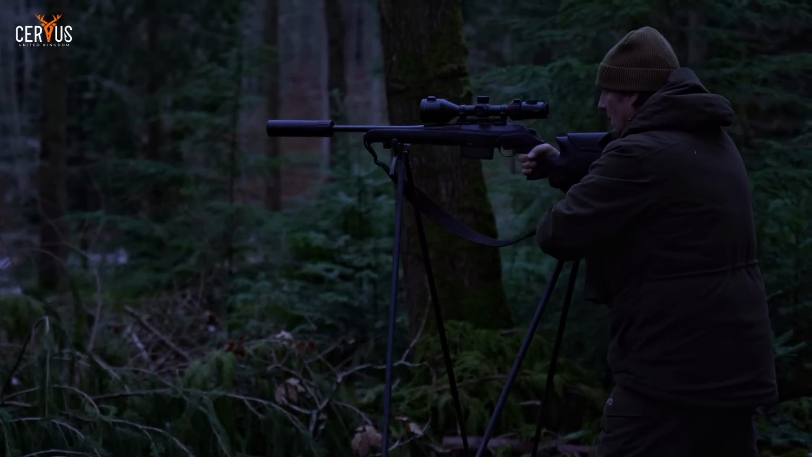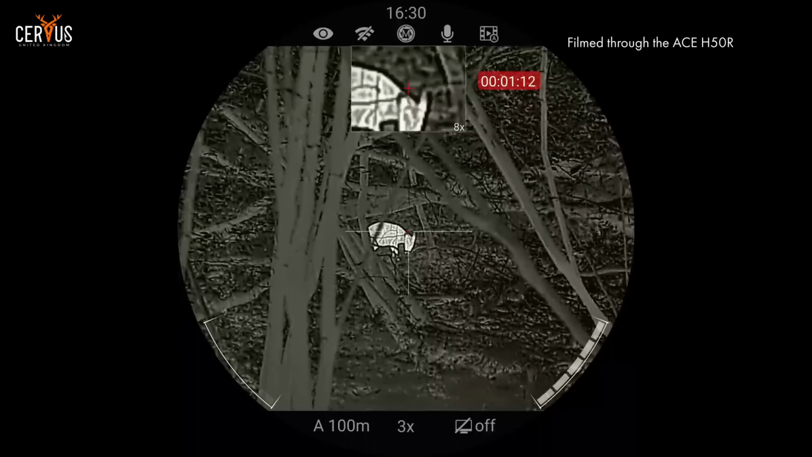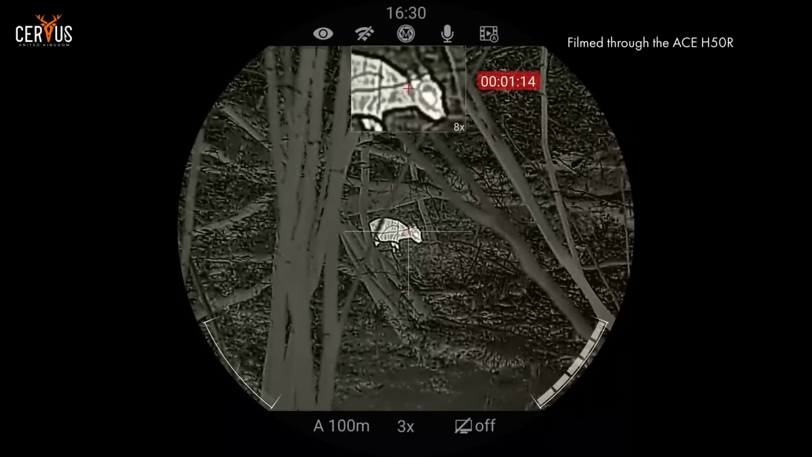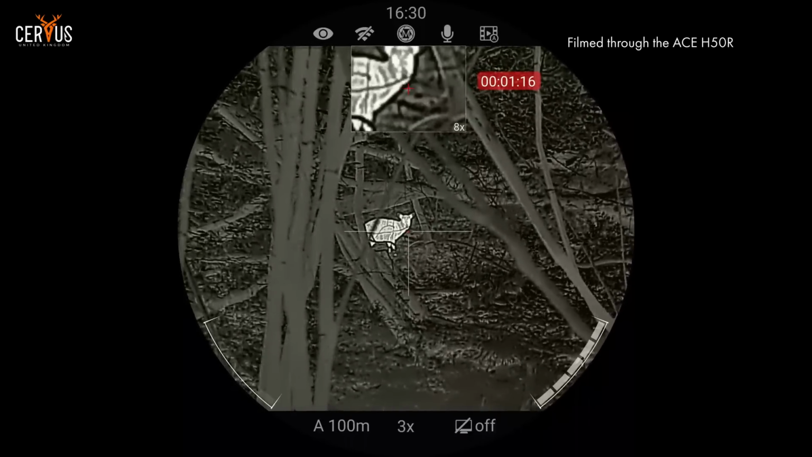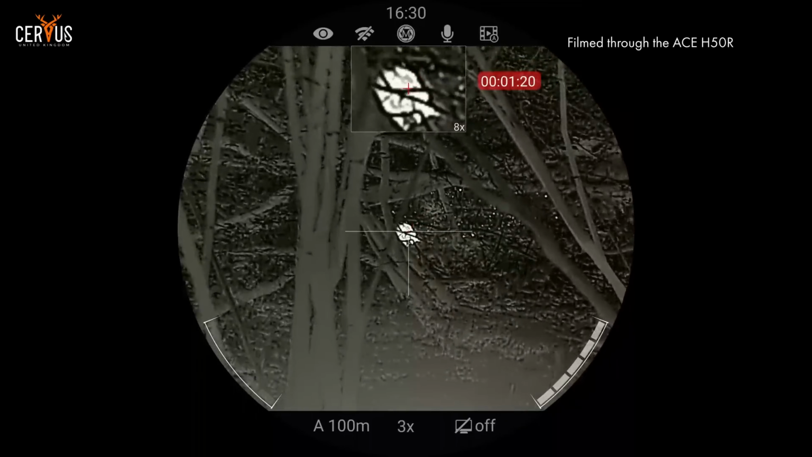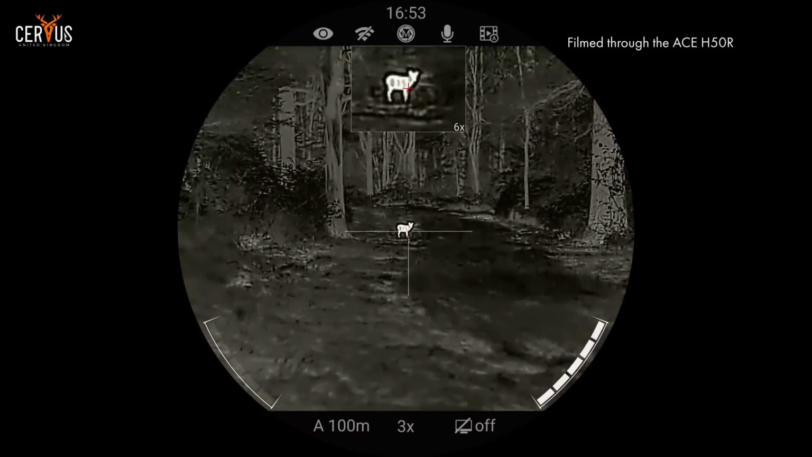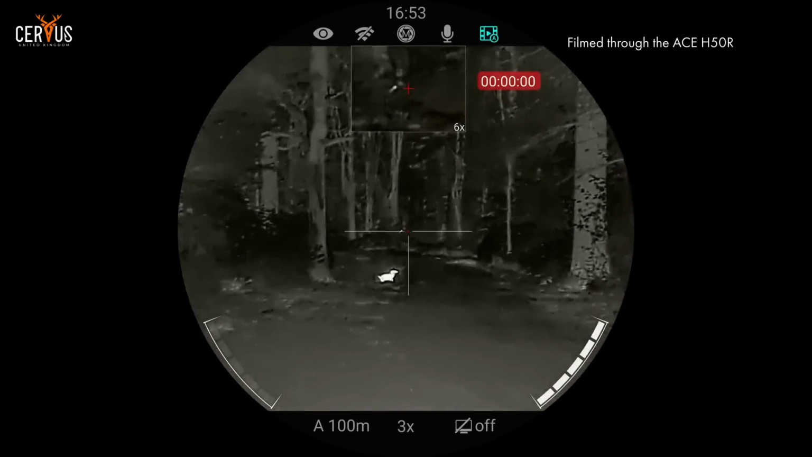Far more efficient, and from a deer management perspective, especially when you've got to shoot big numbers of muntjac and fallow and reds for us in the Midlands. In that first half an hour, if you can get an extra couple in the larder through the thermal, that's very, very effective and puts extra numbers on your cull sheet.